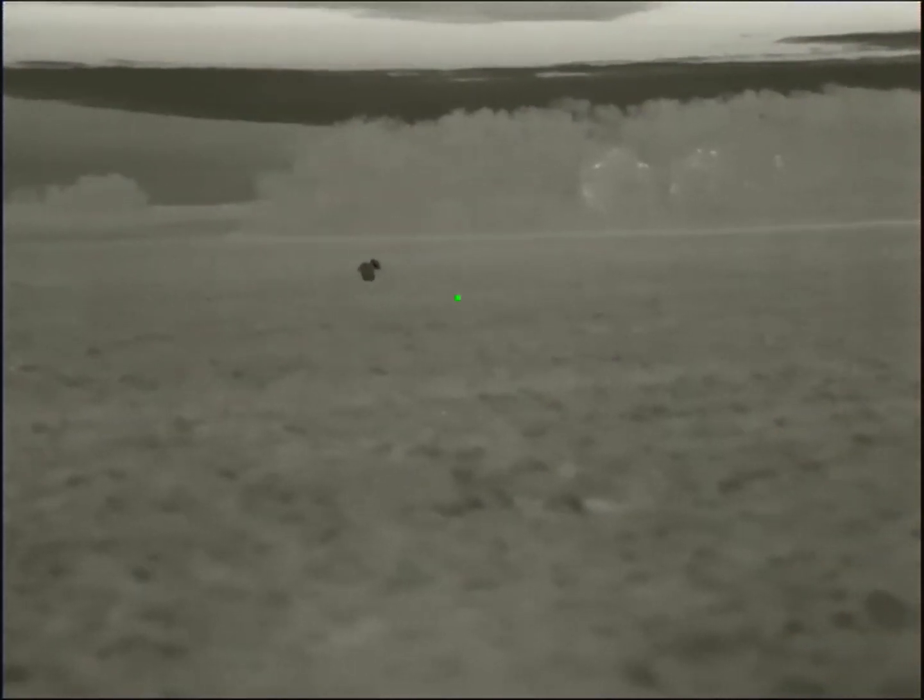So I looked at my options and found another property that I had permission on to the southeast and set up and did some howls and got some to respond from the southeast, which is the direction we're looking right now, and then a couple more to straight south. I went all through rabbit distress, and nothing happened. Went to more of a coyote distress, and here this guy comes, and he's actually coming pretty good.